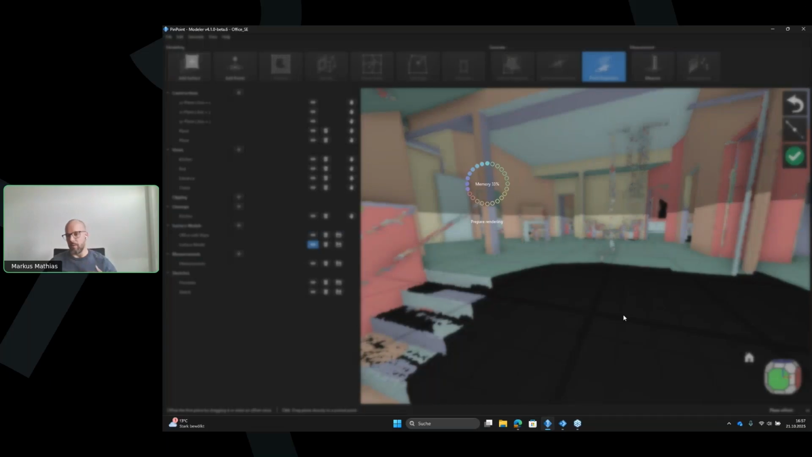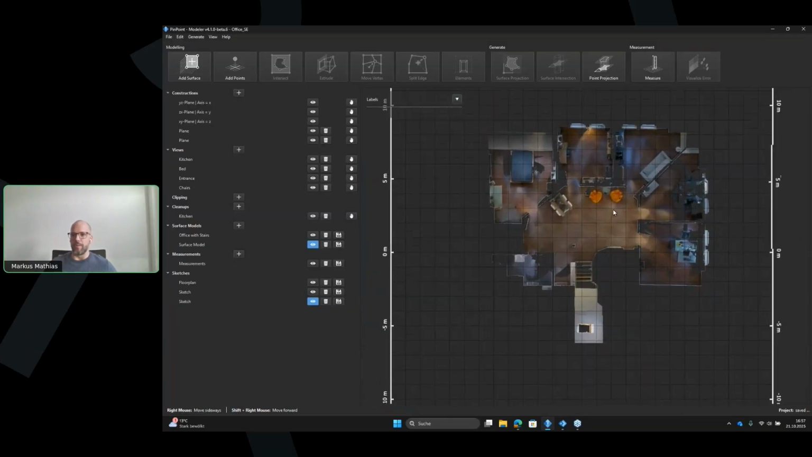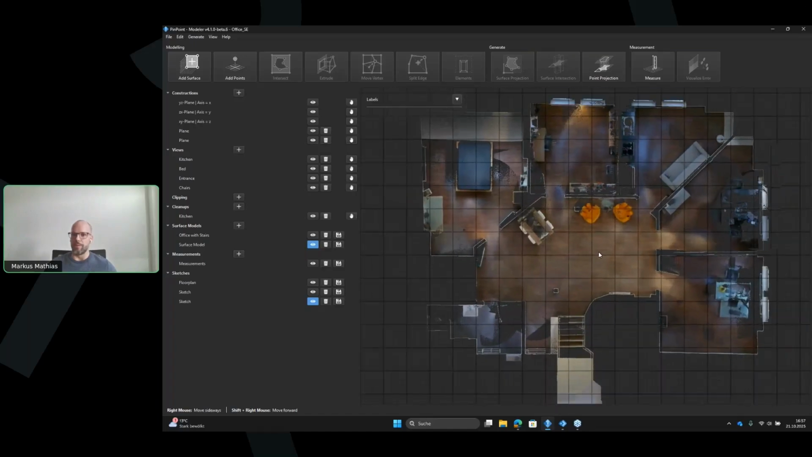And like that, you can also then generate orthophotos from different directions. Could be a facade, could be a floor. And in the background, it will create a point cloud and get the original point cloud data to get a very detailed orthophoto out of this.